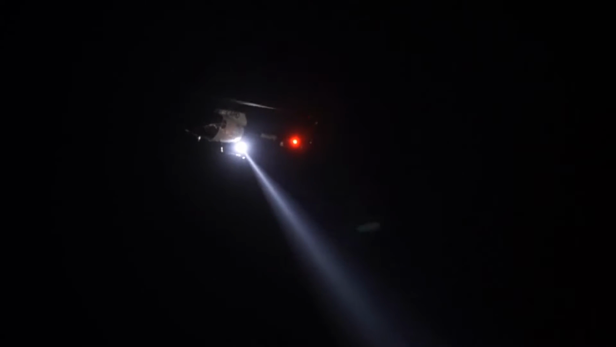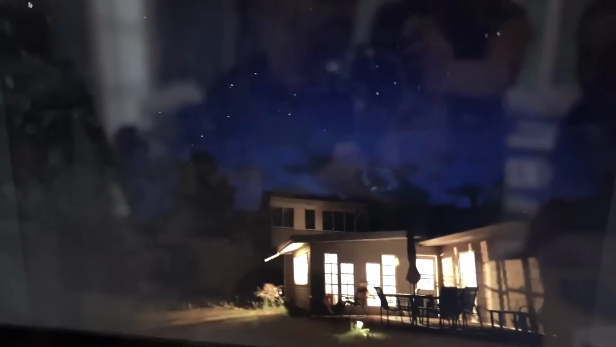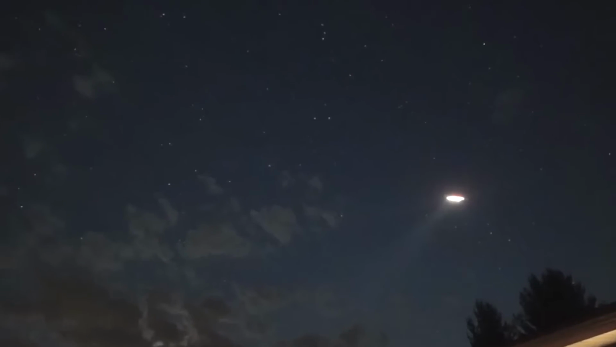I have seen those spotlights off helicopters looking for a runaway fugitive, but that thing is definitely not a helicopter. And I have to admit, while I have no idea what this thing is, I'm with Kerry. I think it's a UFO. At the very least, some type of government vehicle we don't know about.